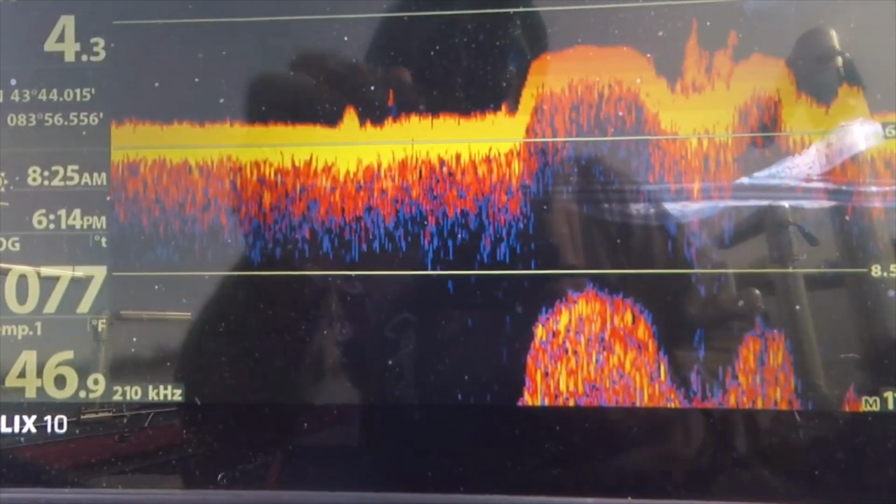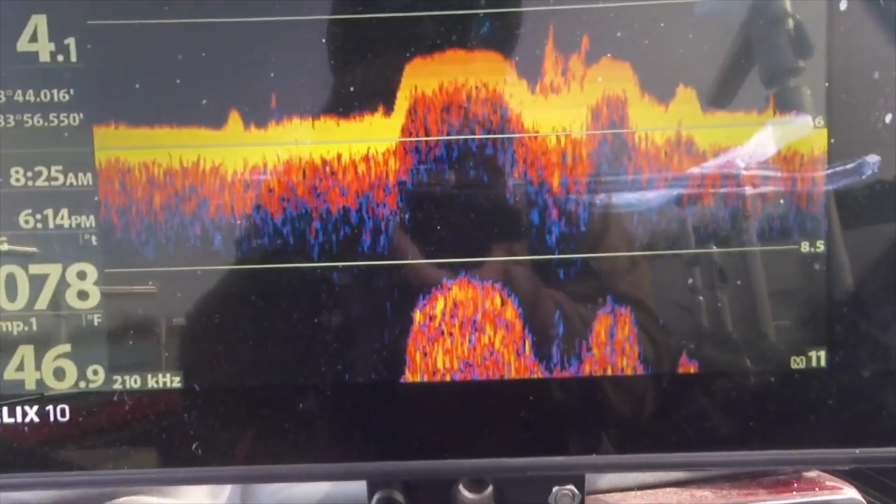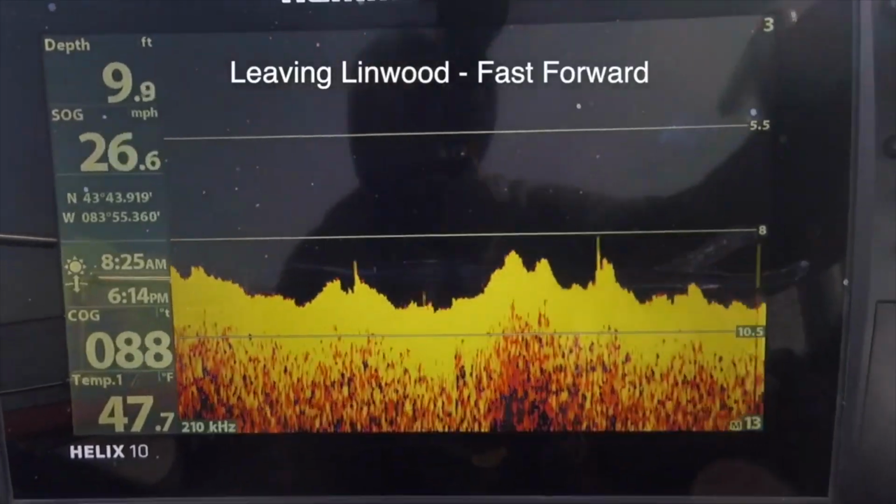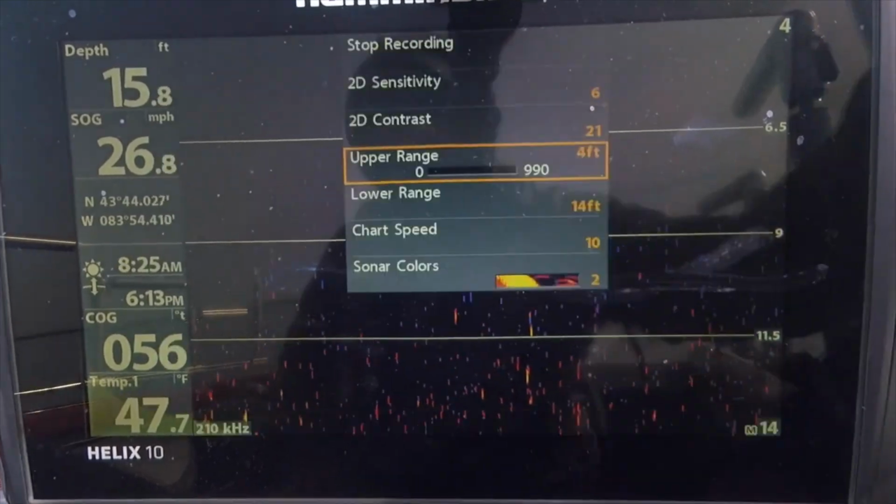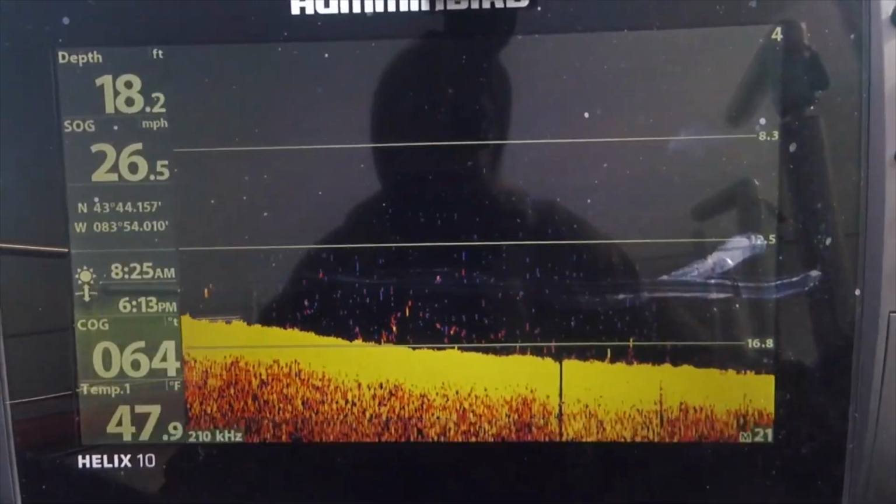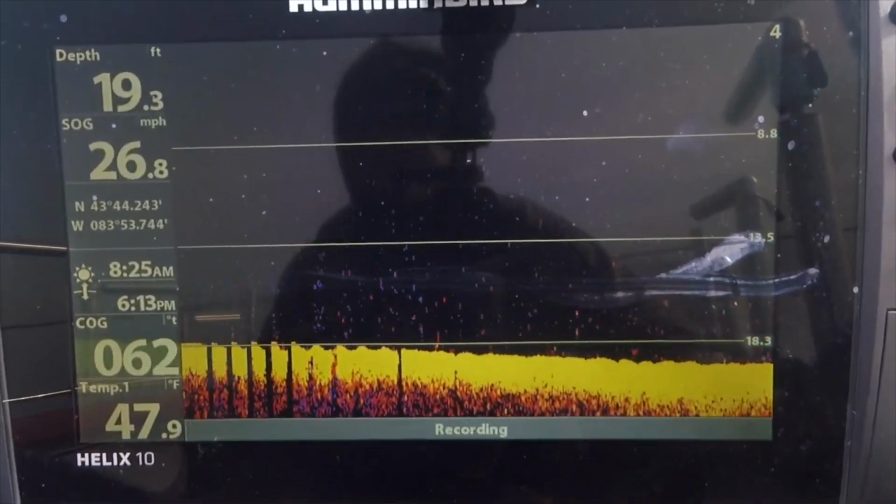Well, let's see what I can find here. Got a couple hours after work. So as I'm running here, I'm just keep adjusting my lower range so I just barely have the bottom in view. And as I start getting a little bit deeper here, I'll start marking some fish.